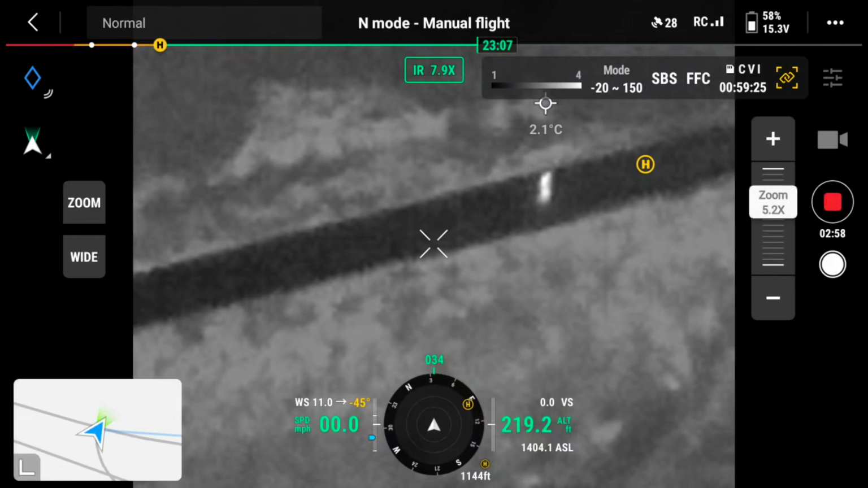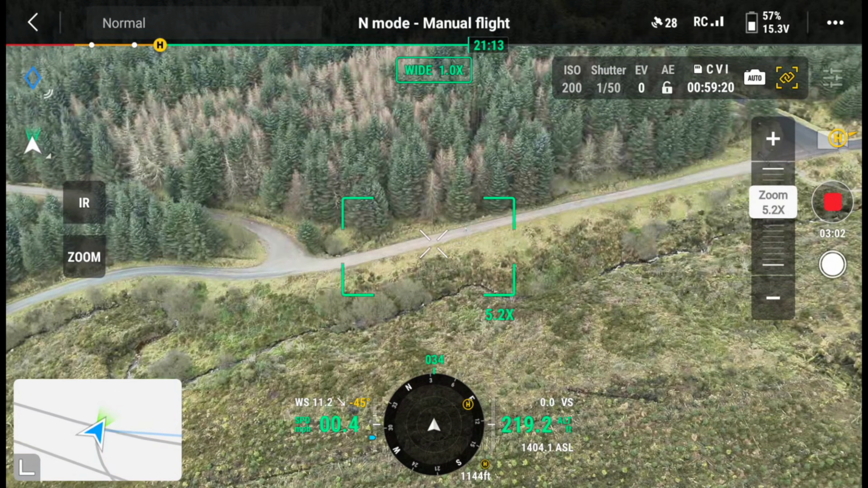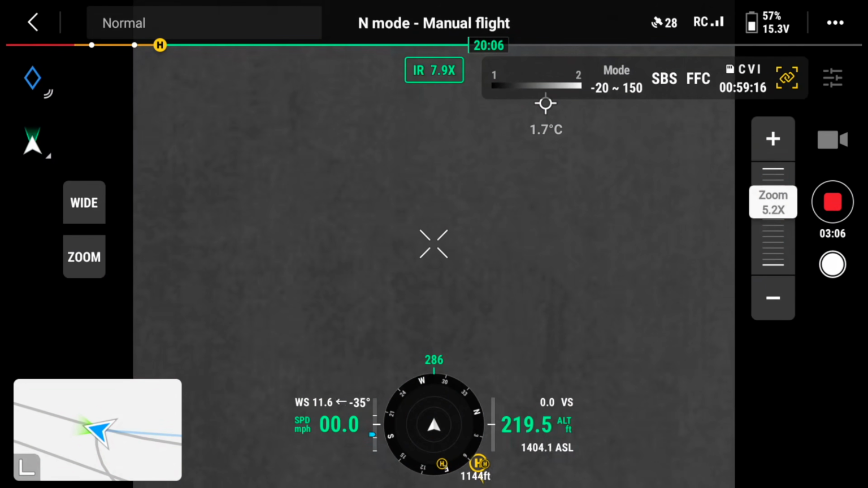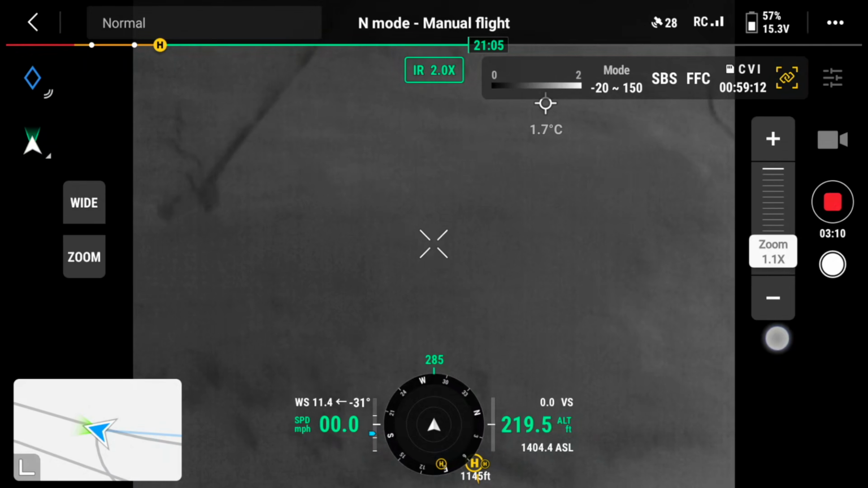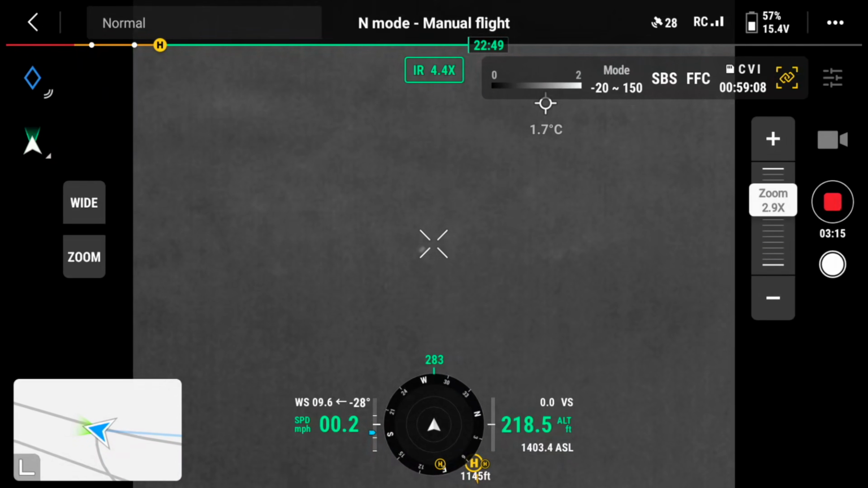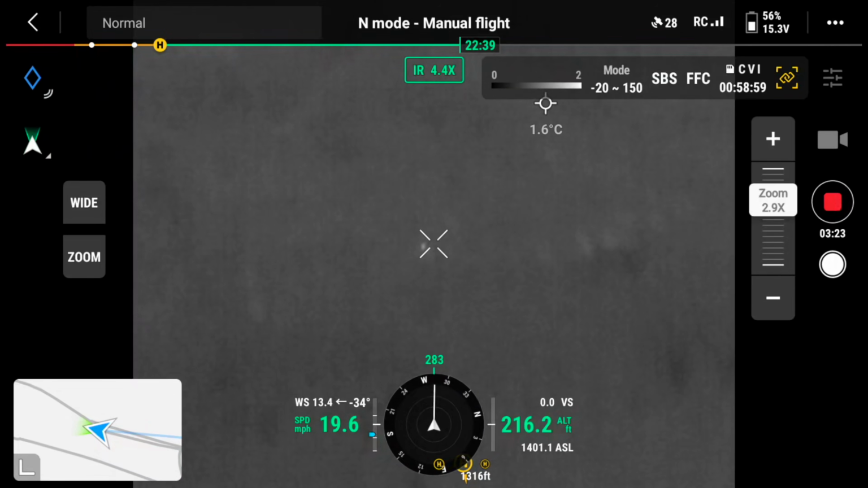But I want to try and see if we can find an animal or something, just to give a better idea. So I'm going through here, let me just zoom out a bit. It seems that there could potentially be something here, so let me fly a bit closer. It may come up soon that I've reached my maximum distance, but there seems to be something white here.